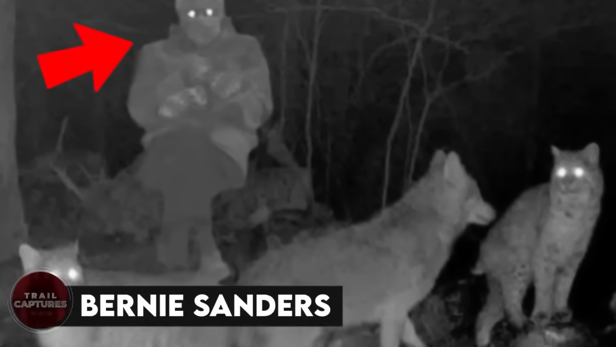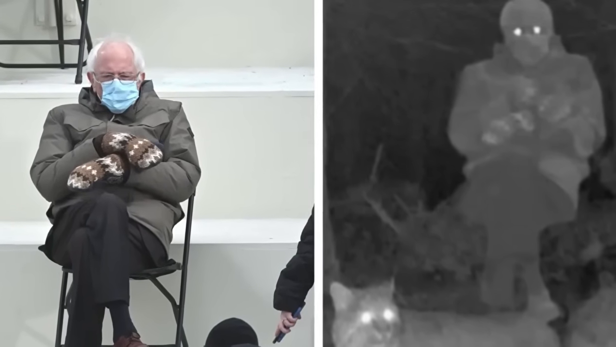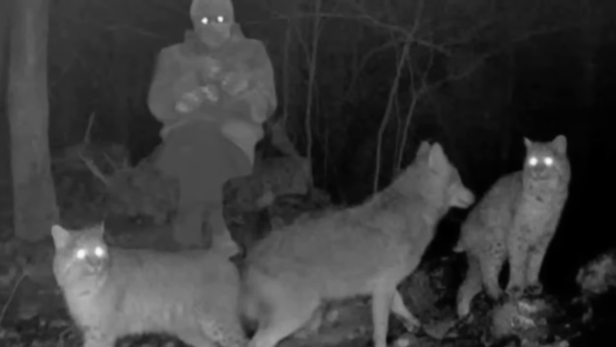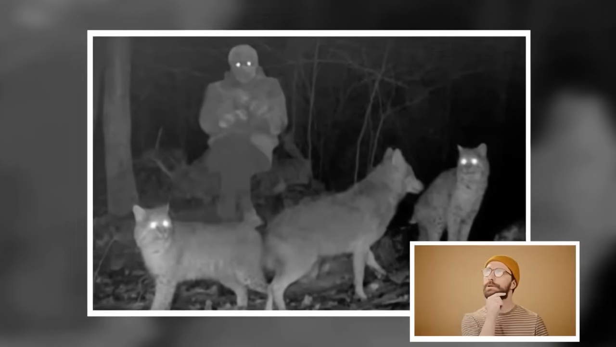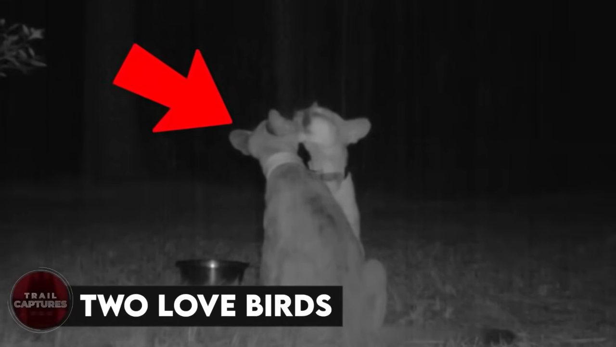Bernie Sanders. Is that Bernie Sanders wearing mittens sitting in a chair? Or is some otherworldly being captured by the trail cam? Because the way it's sitting so calmly with wild cats and what looks like a wolf around him is something not a normal human being can do. Don't you think so? 2 lovebirds.